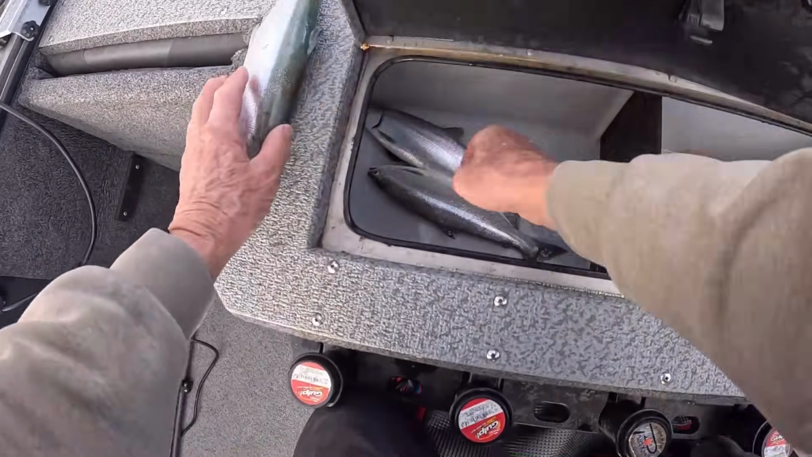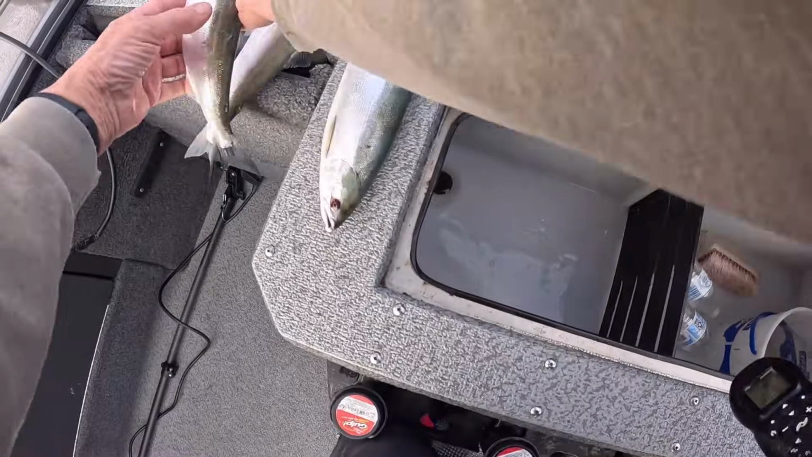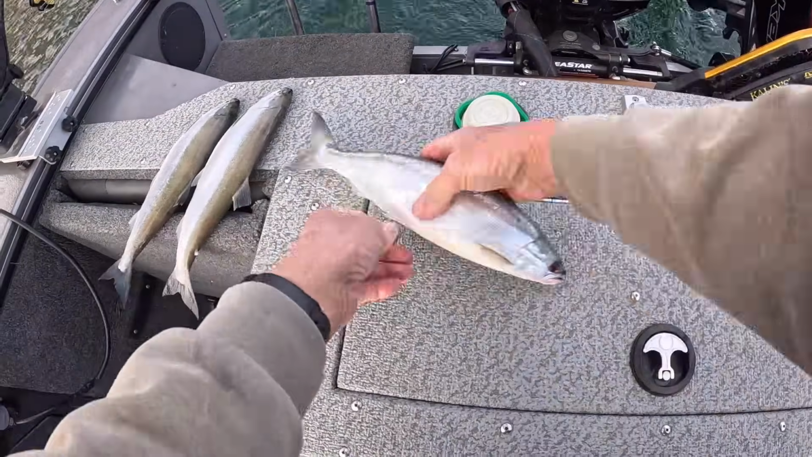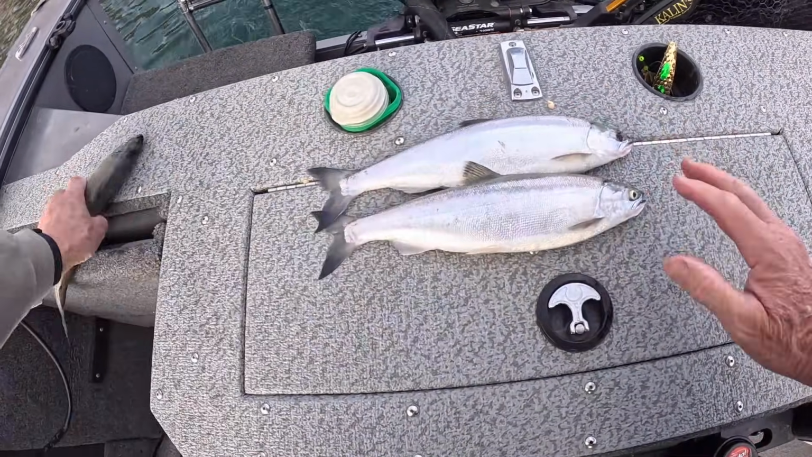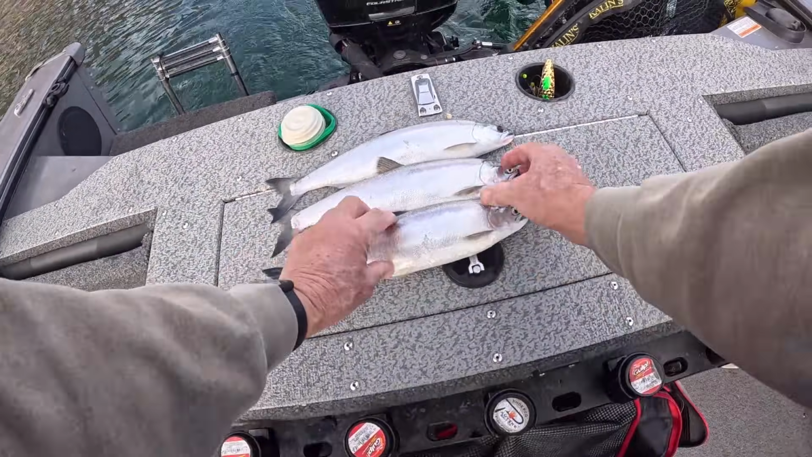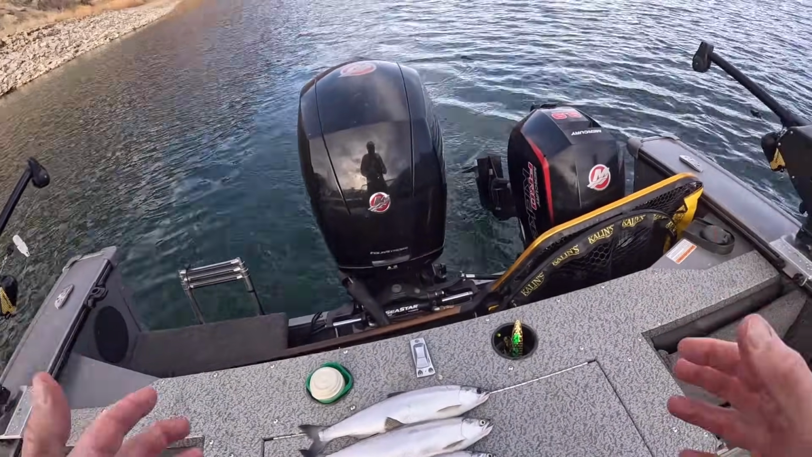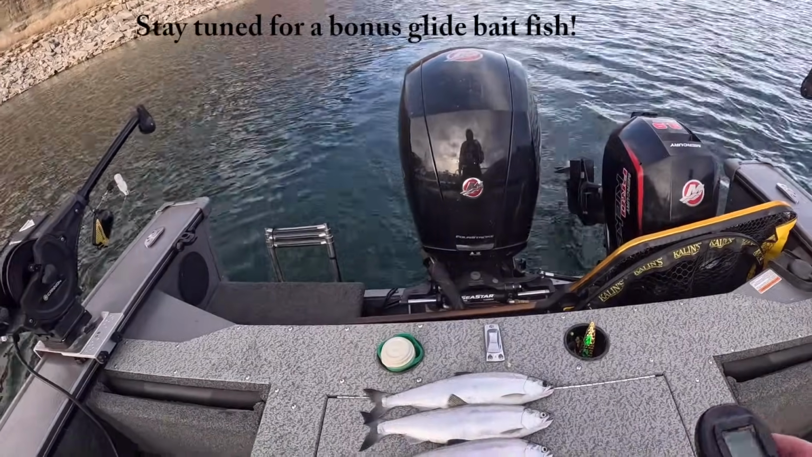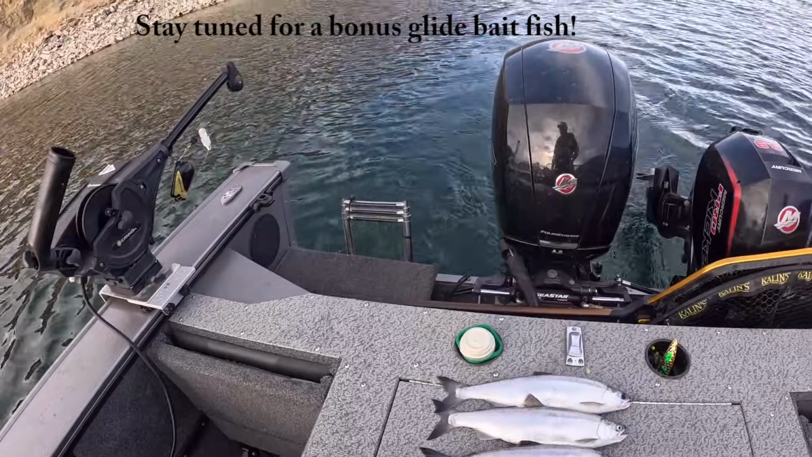I'm going to pull my 3 kokanee out. I found kokanee. I did not find any lake trout, and actually right now, as I go in, the wind has died down just enough that I'm going to start doing some glide baiting. But there you have a decent limit of kokanee. It was really a fun day. I hope the wind didn't hurt the video or the audio so bad that you can't understand what I'm saying.